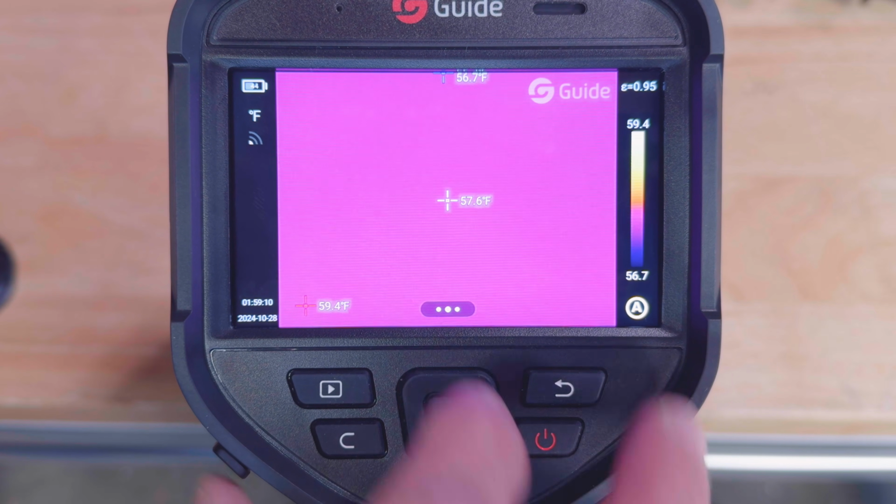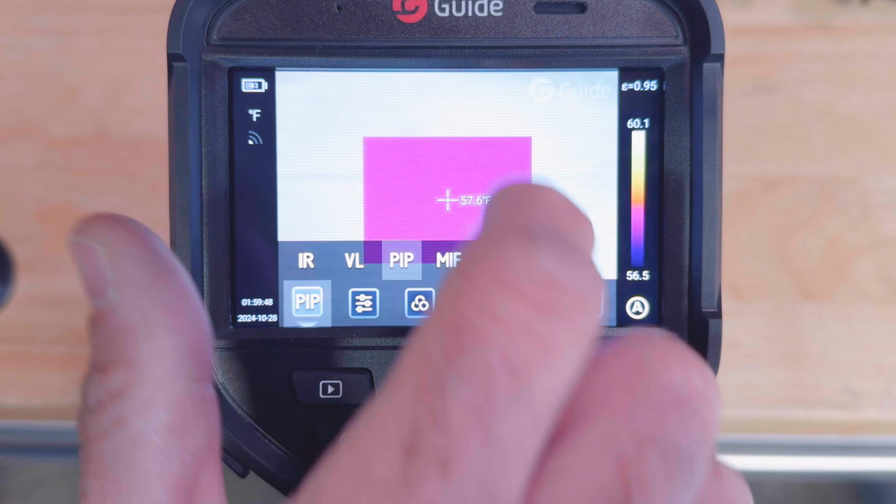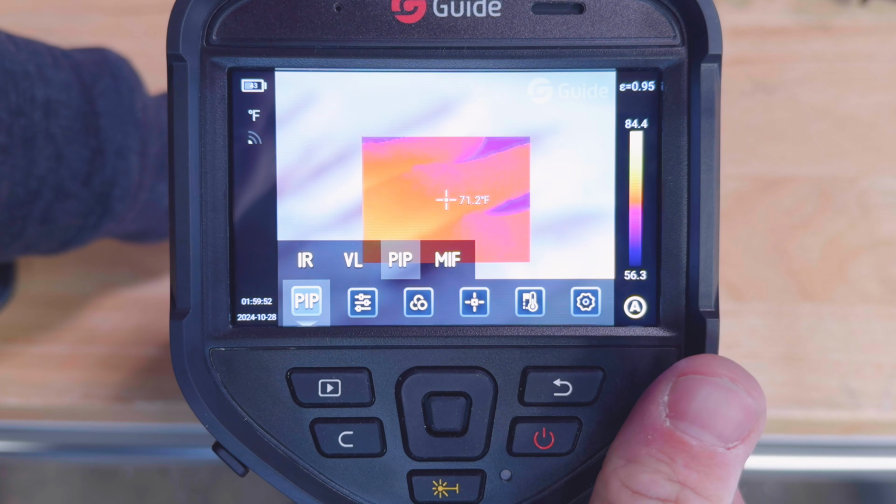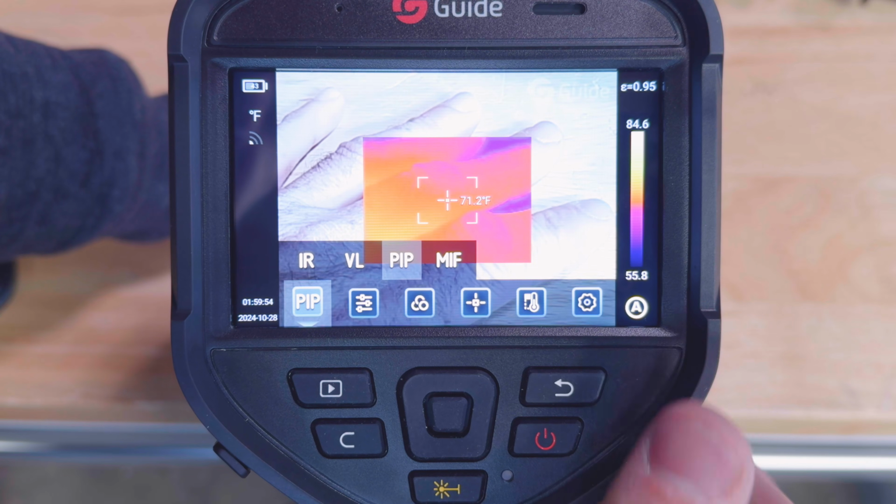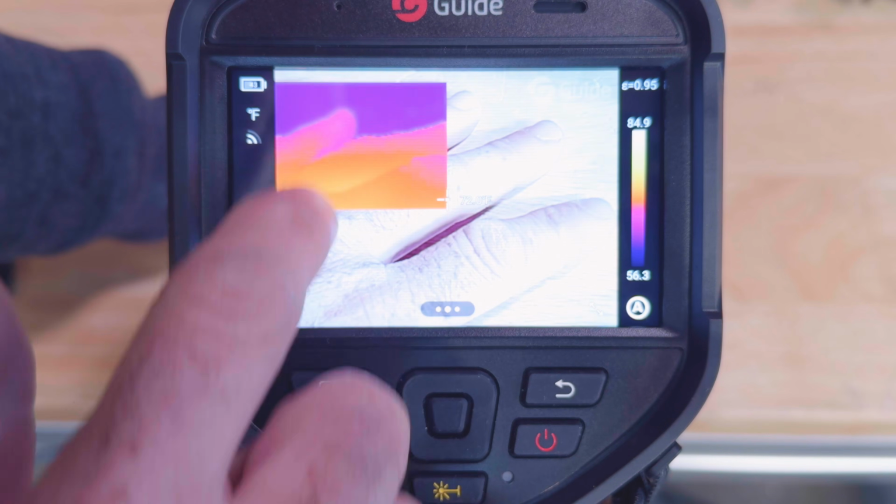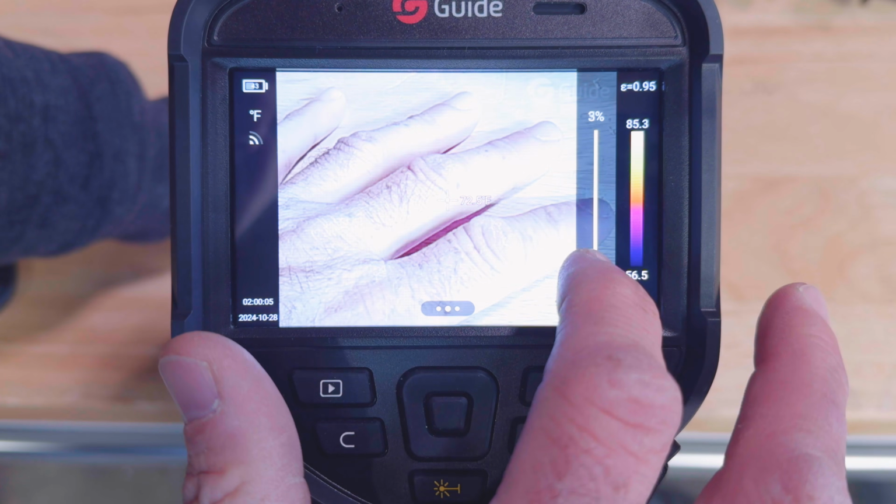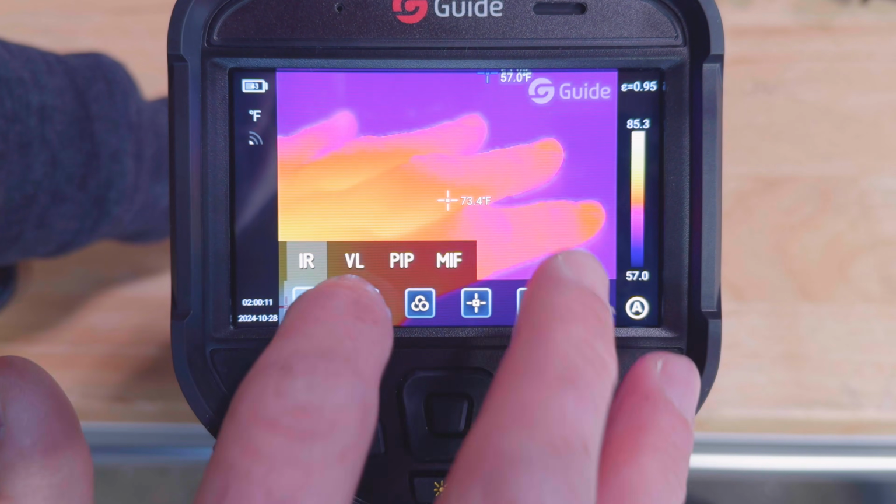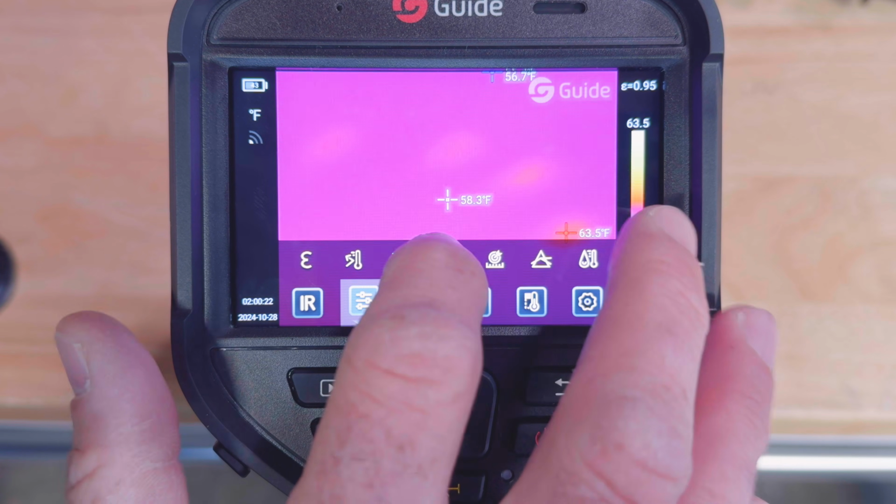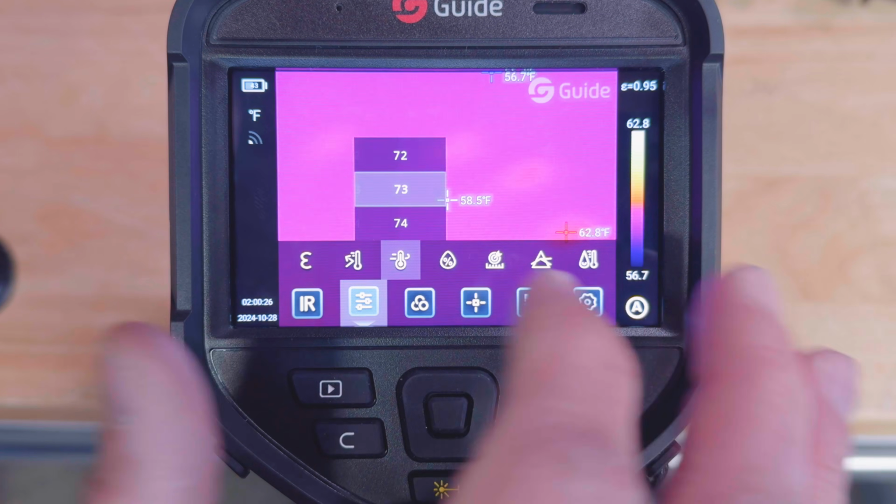And then we have our actual menu here. So we've got our different cameras. You can do picture in picture, which is pretty amazing. You can move the picture in picture around the screen. Set the opacity. Here you can set all your environmental parameters, humidity, temperature.